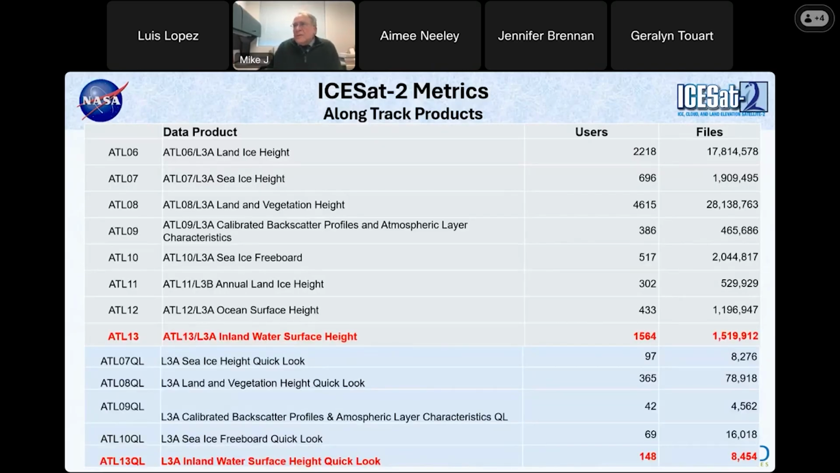Okay, so metrics. So how well are we doing? Well, in part, we gauge how well we're doing compared to the number of users. So right now, I've listed the suite of geophysical products here, starting with land ice, vegetation height, et cetera, et cetera, et cetera. ATL13, we're right here, the water surface height.